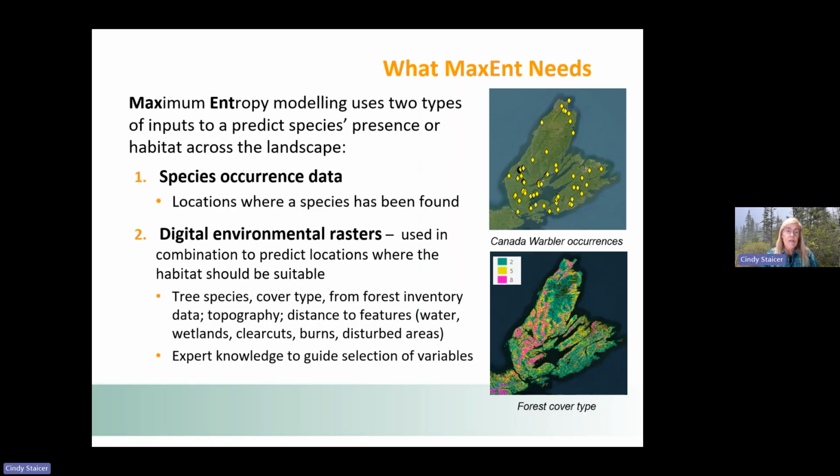The kinds of environmental rasters you might use would be perhaps particular tree species if a bird is associated with, say, black spruce or red oak, particular cover type, various other things from forest inventory data. You might use topography, maybe the distance to or proximity to features that are important to the species, like water, wetlands, clear cuts, burns, or disturbed areas. And really anyone can build a model if you have these two data sets, but you really need expert knowledge to guide the selection of the variables to make a model that makes sense.